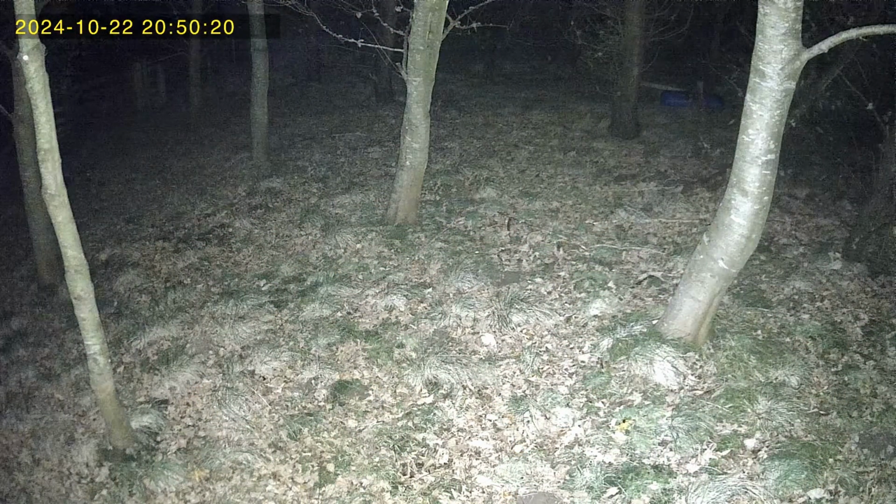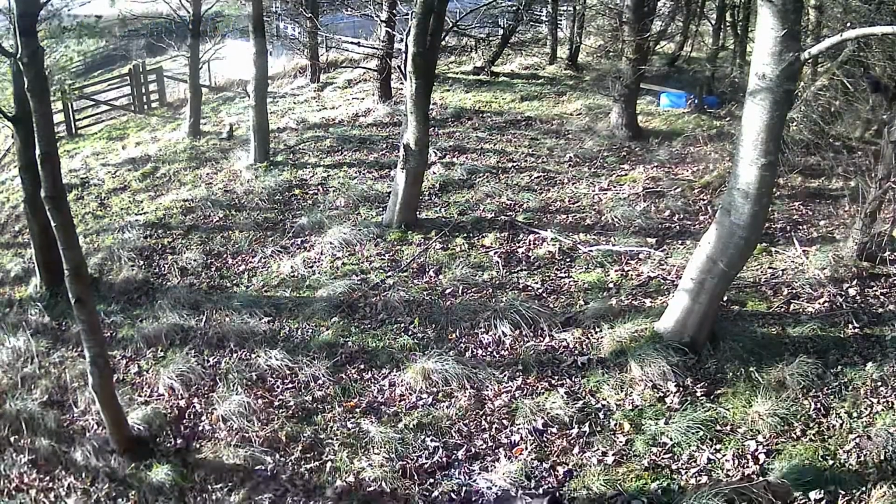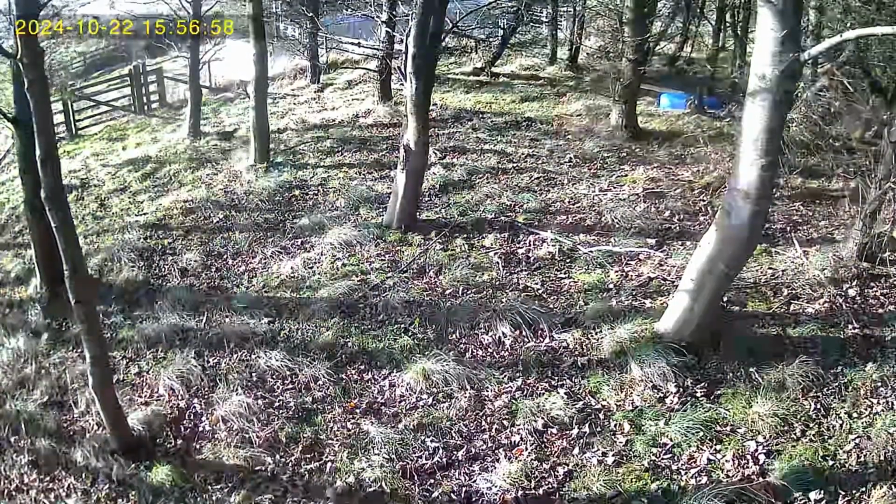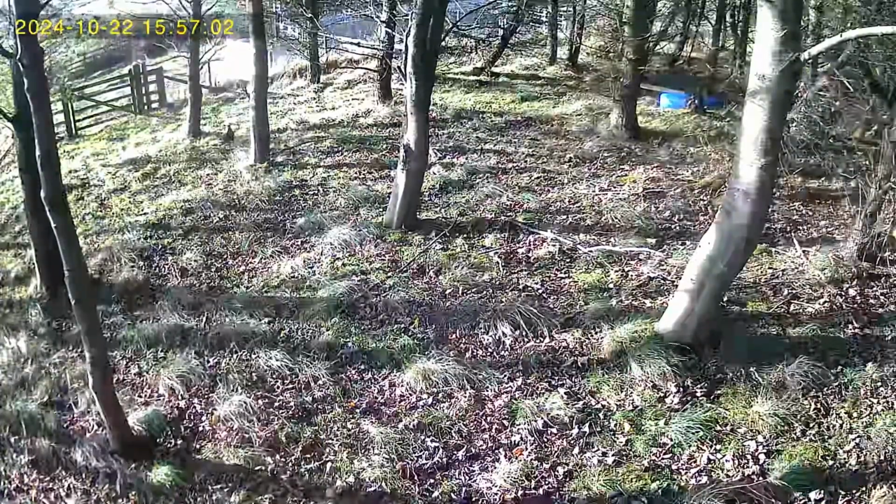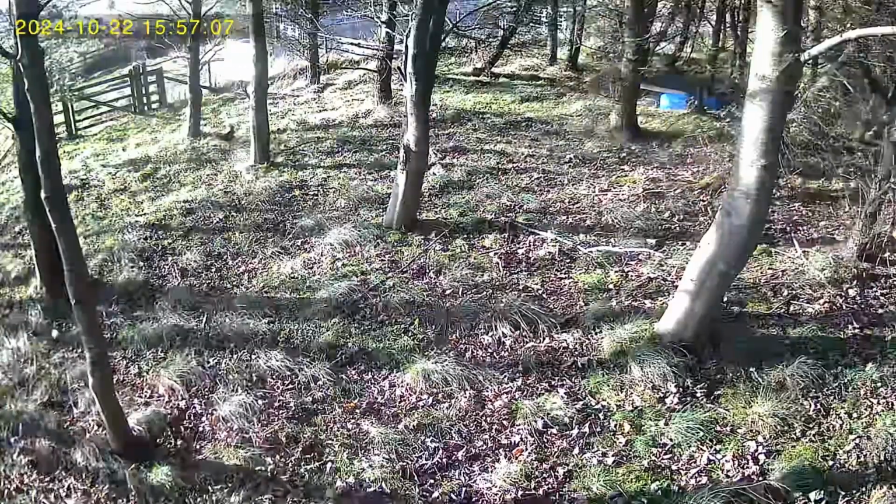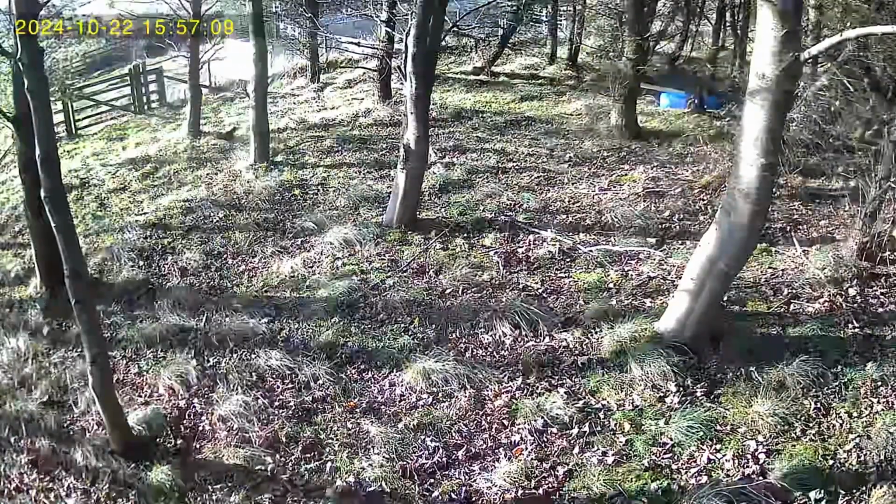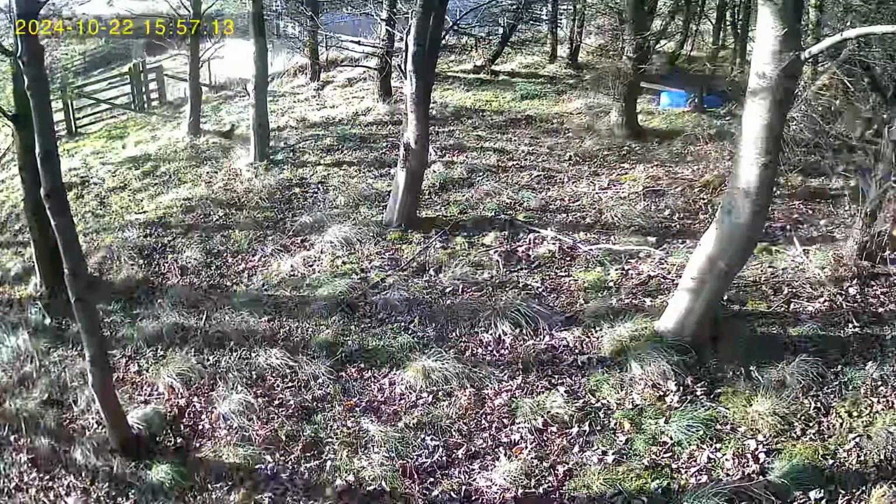And this is just some footage using the floodlights rather than the IR light. And lastly, we've got some daytime footage of a parliament of rooks that have come in. They've been hanging around for the last couple of days and setting the camera off quite often. But I don't think you want to sit there watching these all night or day, depending when you're watching the video, of course.